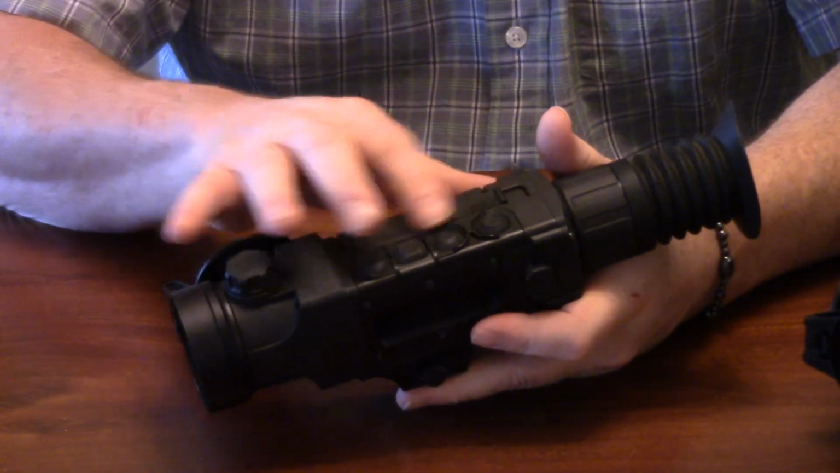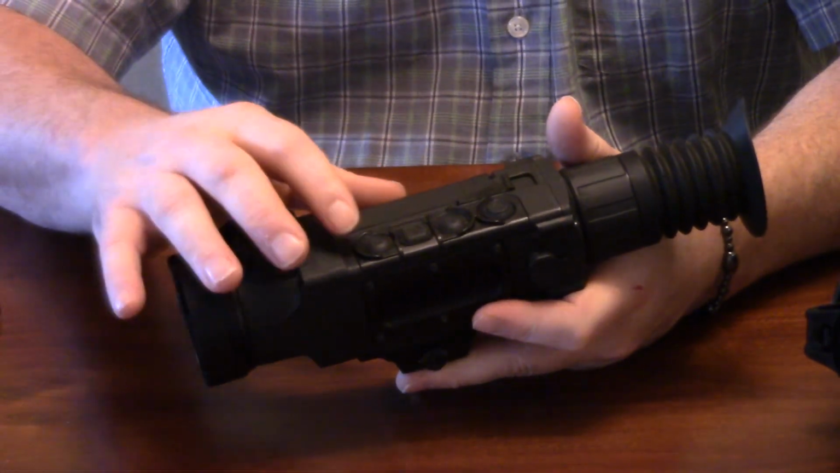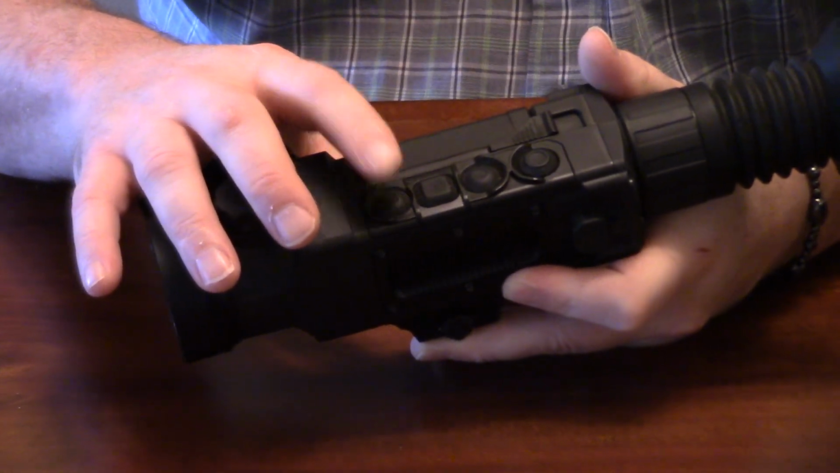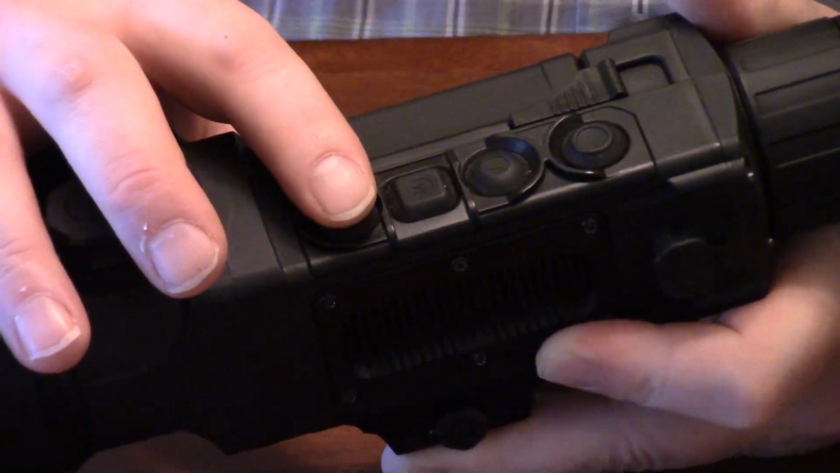So let's go down the buttons just real quick. Again, I'll touch on all this stuff in a future video. But the first button here is going to give you your palette inversion, so a quick tap on that button is going to take you from black hot to white hot. A long press on that is going to stop your Wi-Fi.